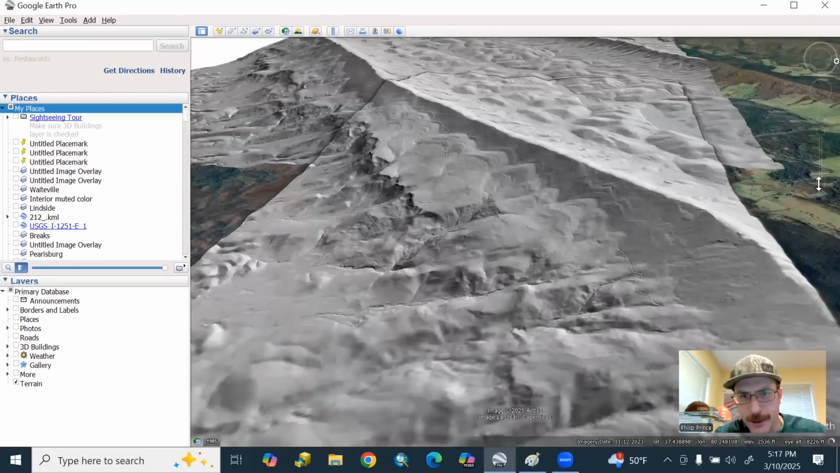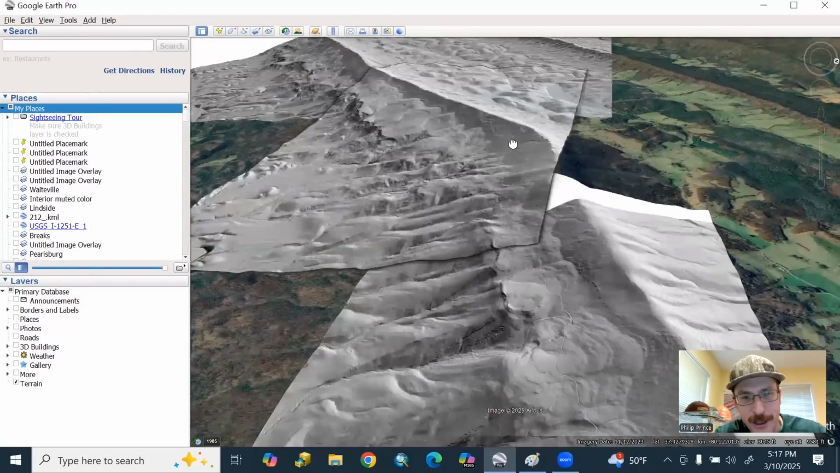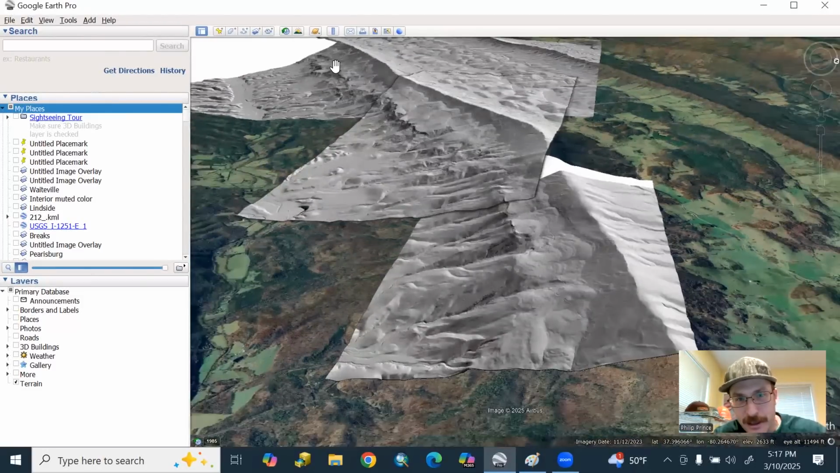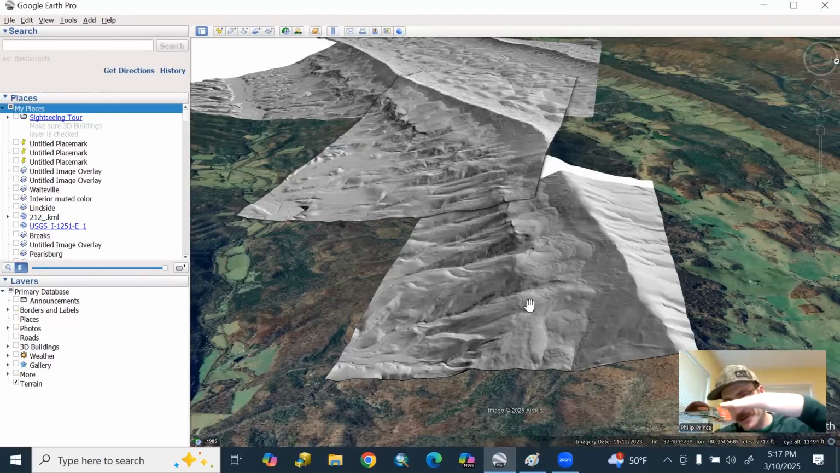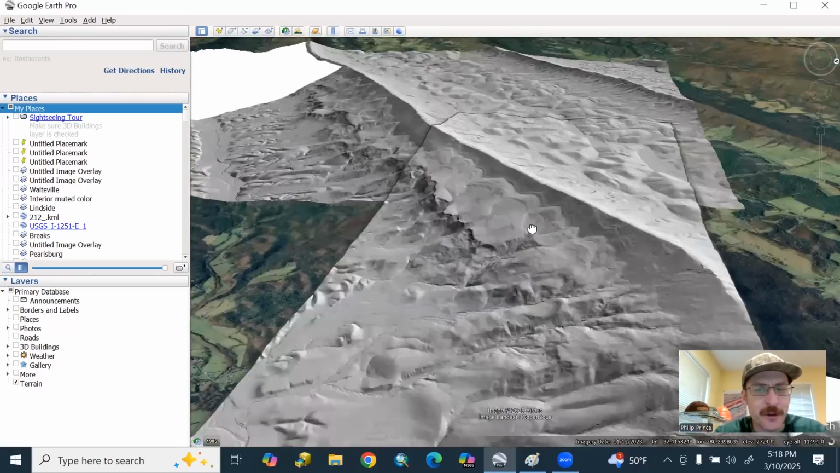We can zoom out a little bit, and I've patched this LiDAR together on here. You're looking at 9 miles, about 15 kilometers, a little over 9 miles of continuous slide there. And of course, where my LiDAR cuts off there, the slide keeps going for a considerable distance. So it's really a remarkable feature.